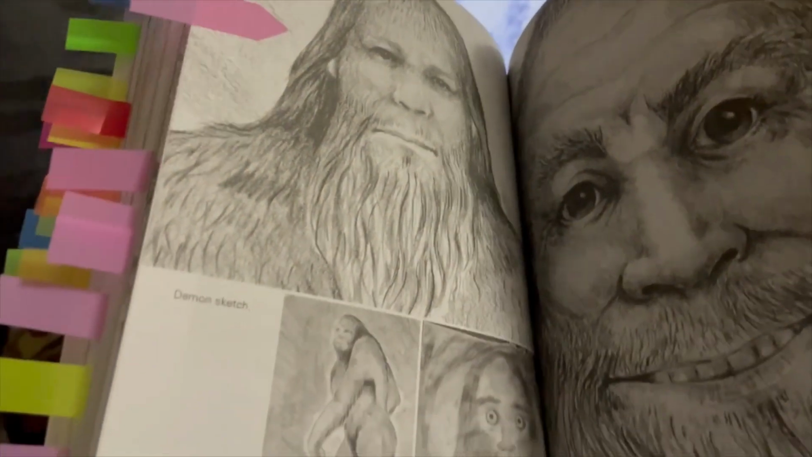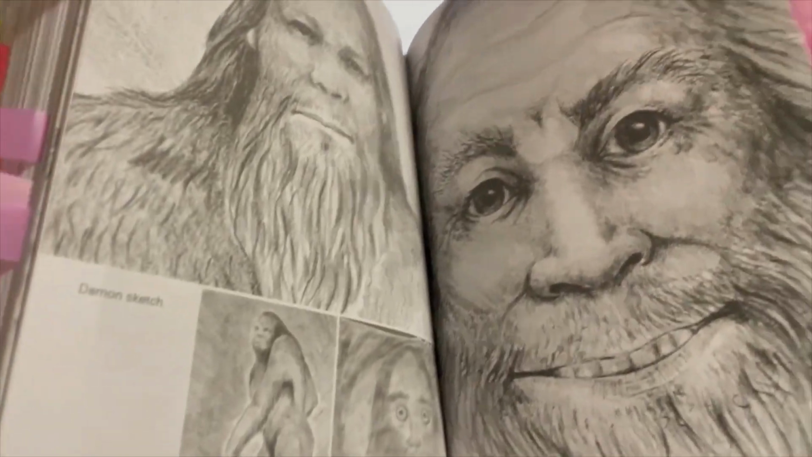Because I only caught this one from the front like this. He's just watching me. He doesn't appear to be watching anybody else that was in our group out there at the time that was with us. He appears to be watching me. So he was facing me the whole time.